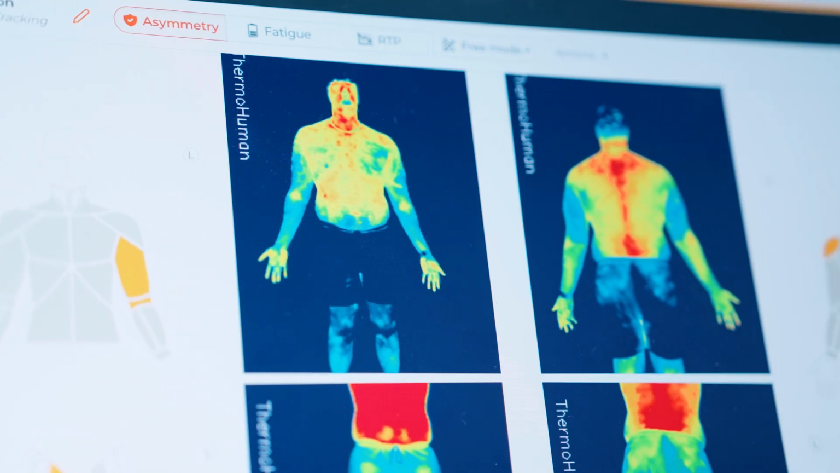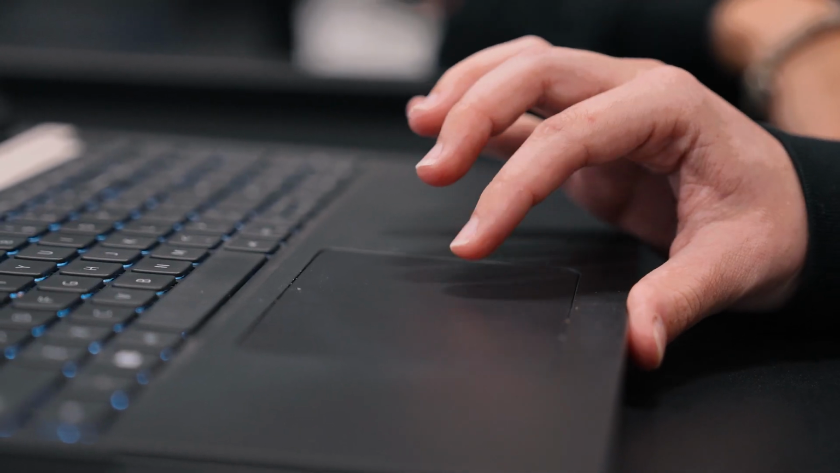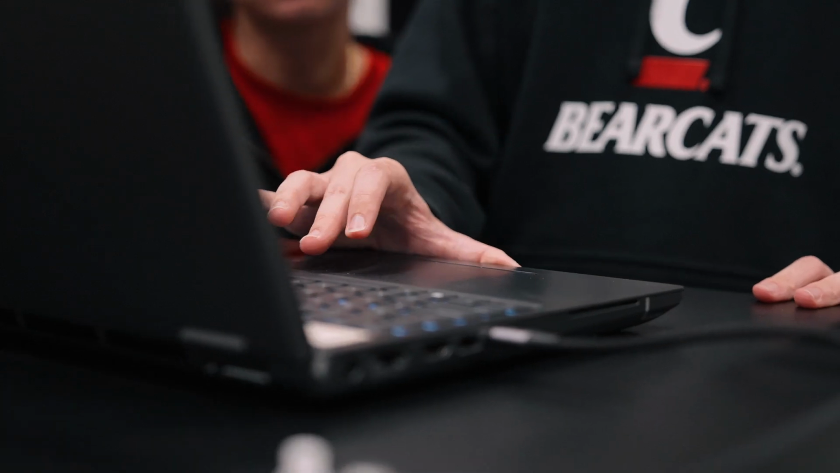I think anytime you can give the athlete or the patient some really good feedback, and more importantly some visual feedback on the state of their body or the state of that injured body part, and then help them make some visual sense of what we're going to try to do, that just makes their process and their understanding of what they're dealing with a little bit better. And if they understand it better and they can see the results in real time, I just think it makes that whole process a little bit more efficient for them, and I think helps also build trust within the whole confines of what you're trying to accomplish.